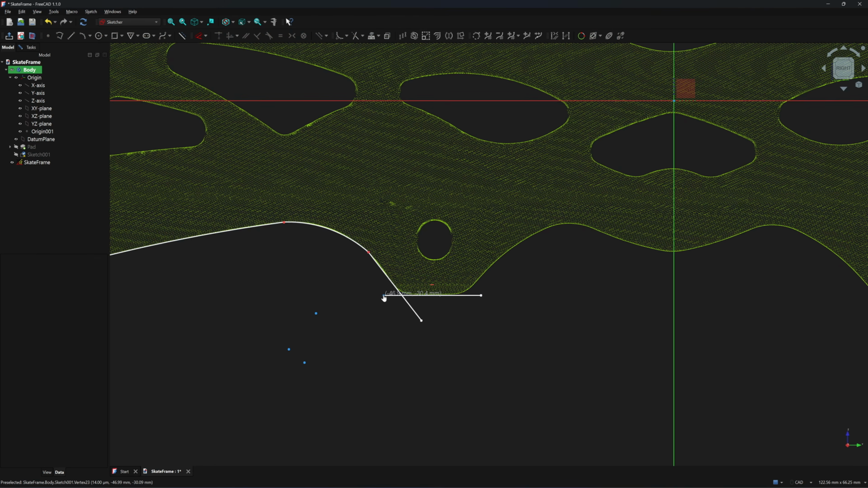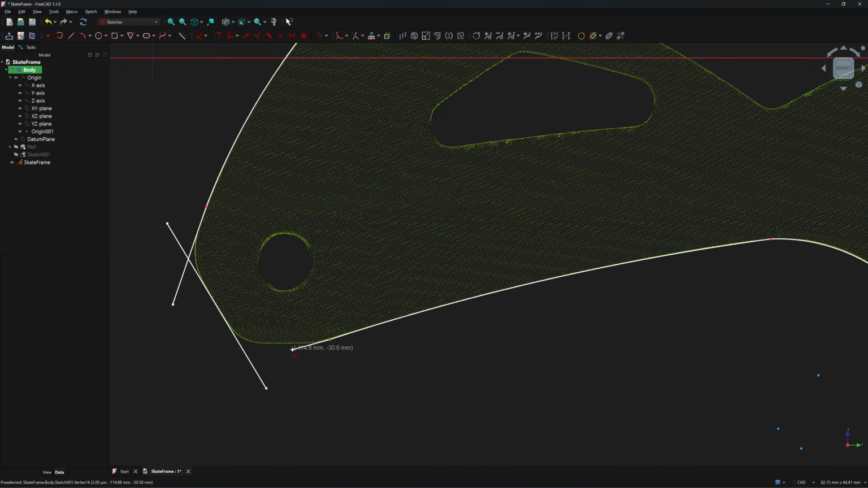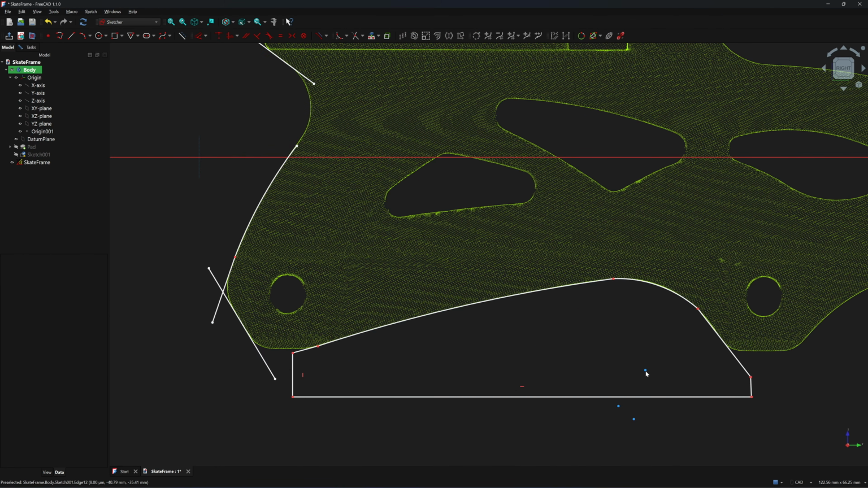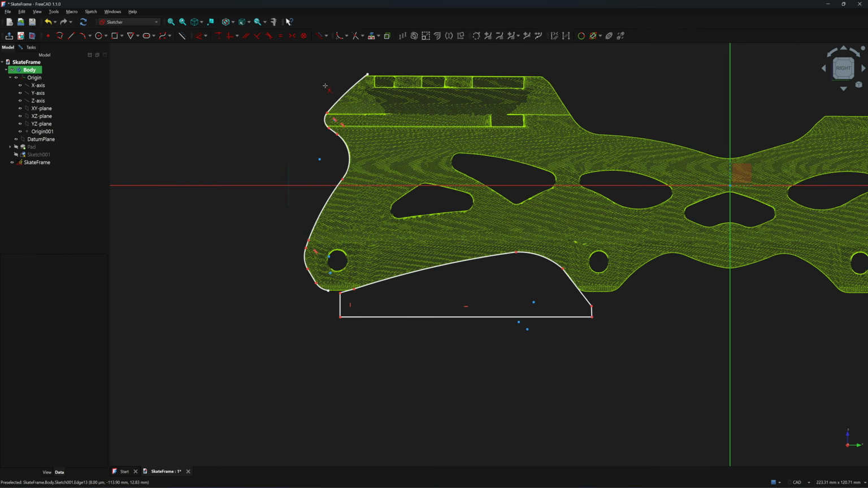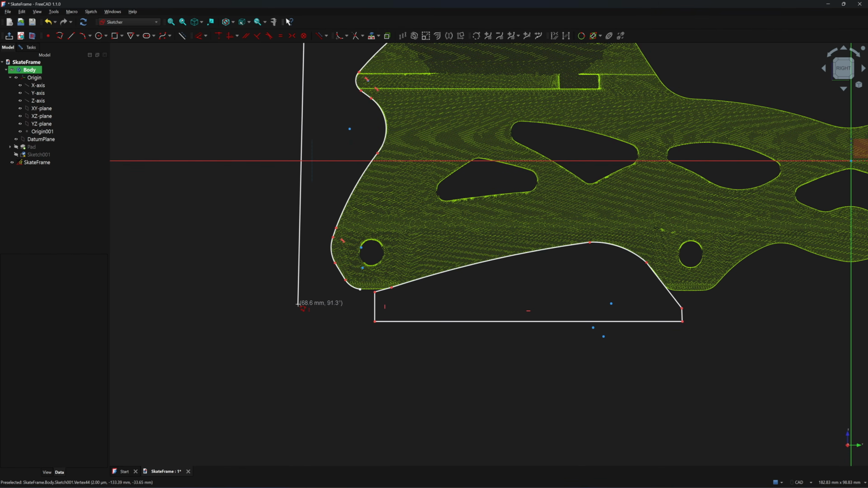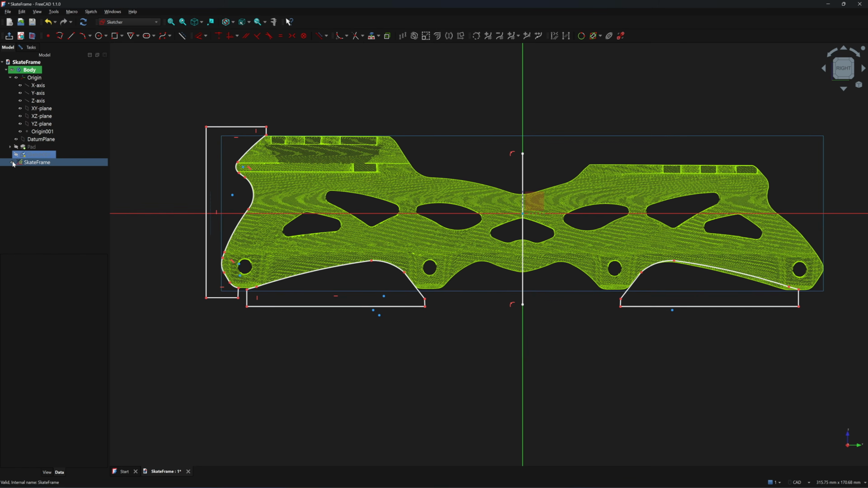I will turn off the part's visibility so the point cloud is clearly visible. Then enable the section view. The button is right next to the new sketch button. This will slice the point cloud, making it much easier to trace.